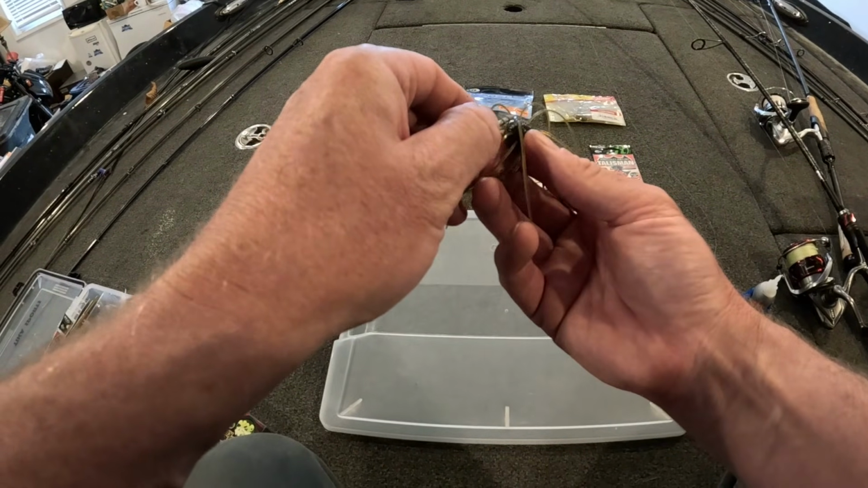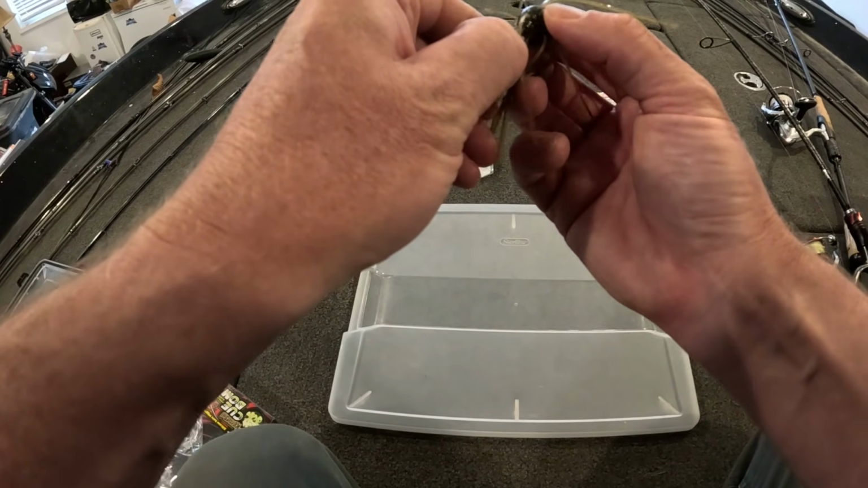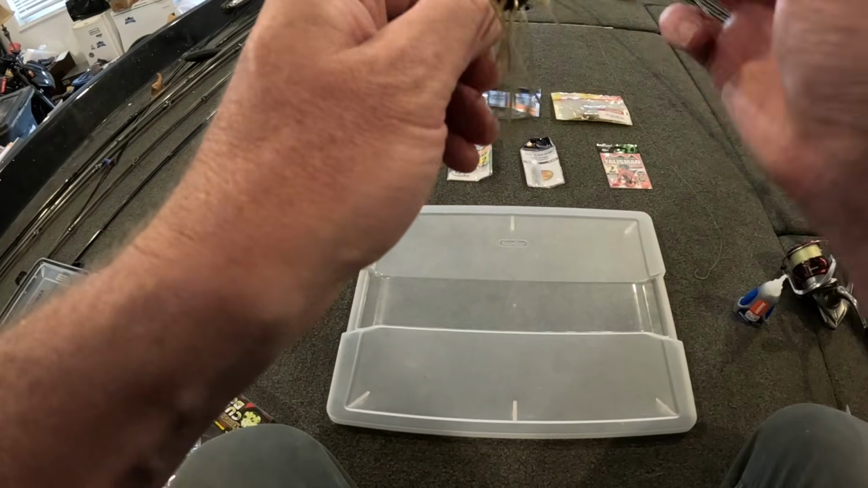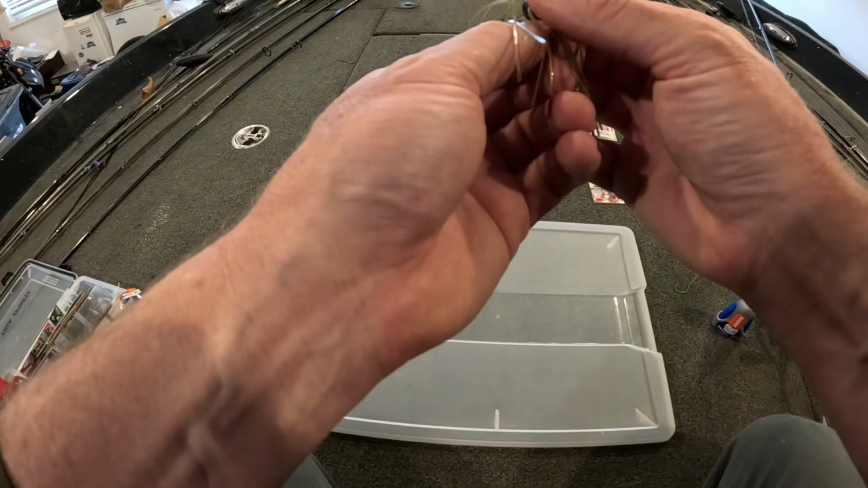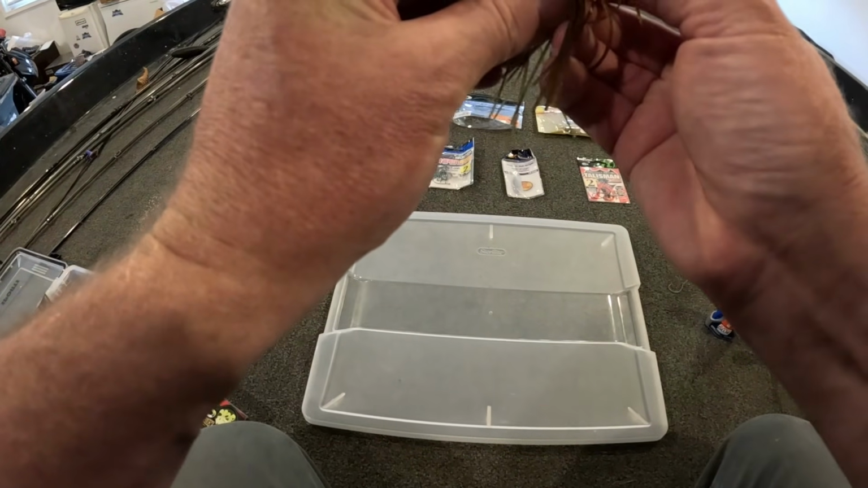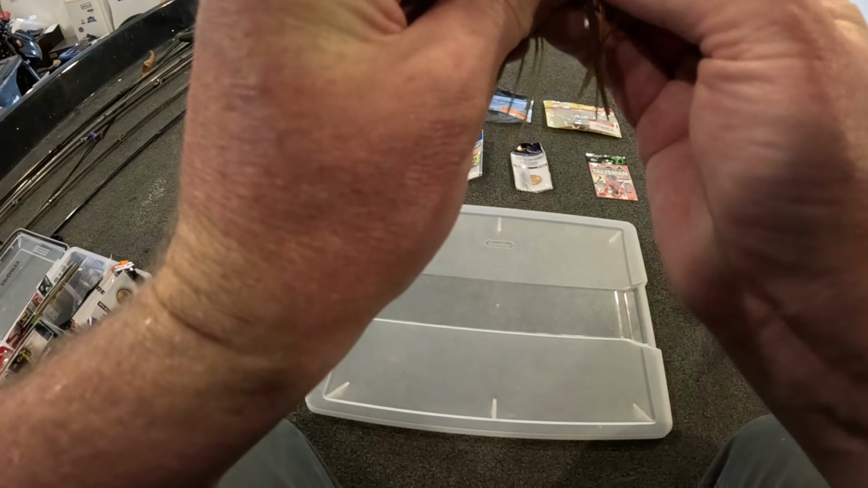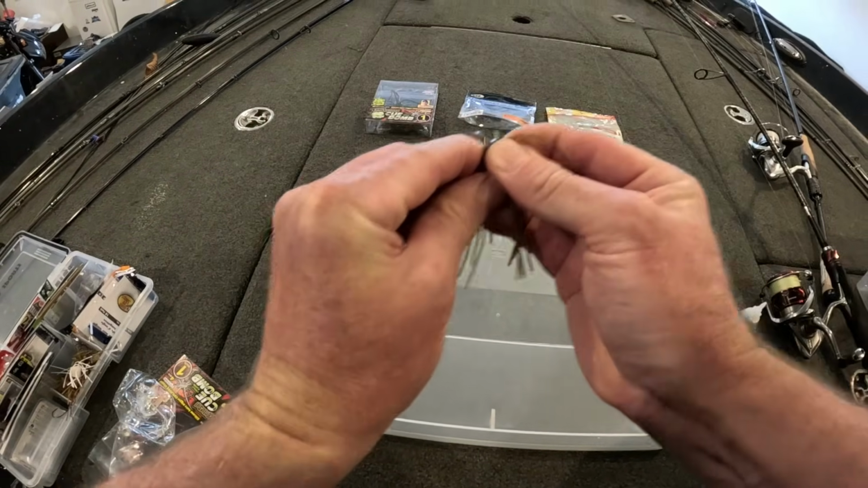Just want to go in through that mold mark and bring your weight somewhere in proximity with this little tip that's in the poured part of the bait, and basically just come up through the center just like the other baits.